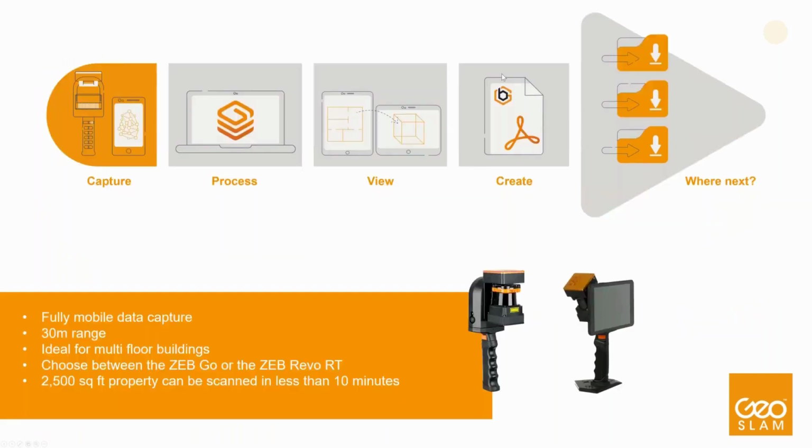To look into a bit more detail at the whole GeoSLAM floor plans process, first of all, the data needs to be captured. With GeoSLAM solutions, as some of you might know, large buildings, say for example, a 2,500 square feet property, can be captured in less than 10 minutes, which allows for scalability.